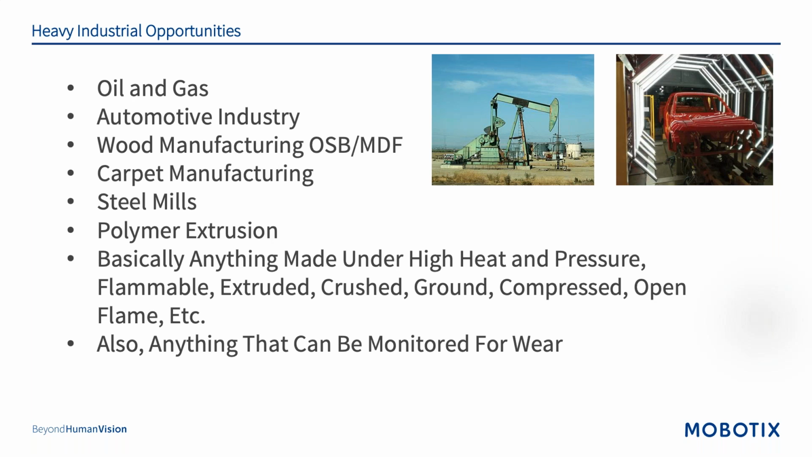And they had the prime area where the vehicle would come in on a turntable and turn 360 degrees. So we put a thermal camera in that area, and sure enough, over about 3 months of testing, it became very clear that you can see defects because they show up as hot spots and cold spots.